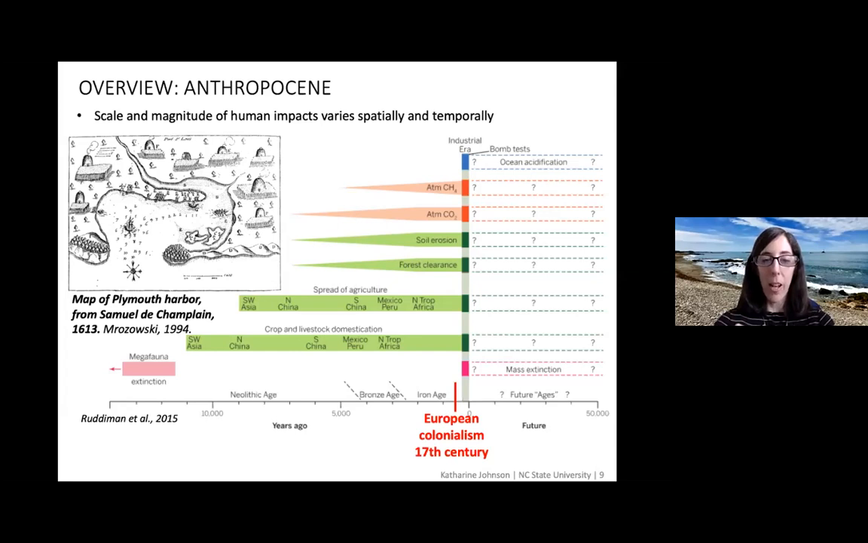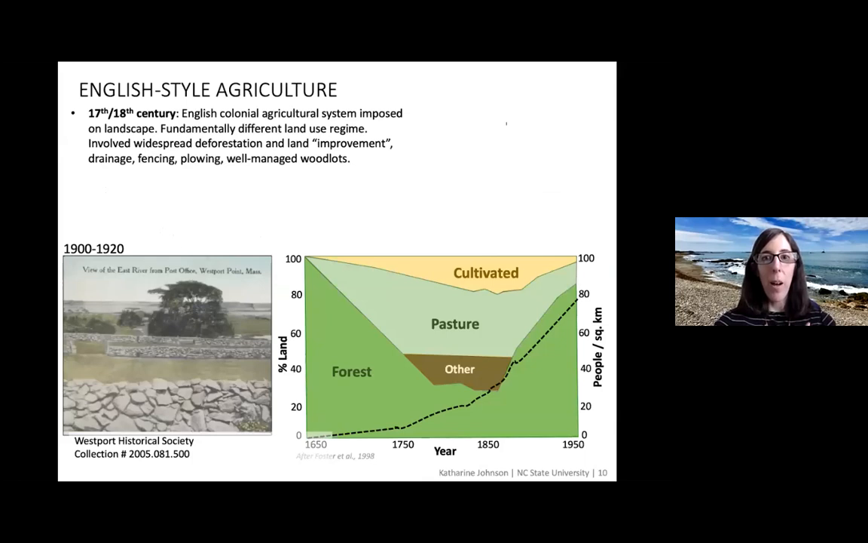So I've just added European colonialism, 17th century, to this chart, so we know where it stands in relation to everything else. And I'll talk a little bit about how dramatically this English-style agriculture changed the landscape. It was fundamentally different from what was already there from various Native American groups.